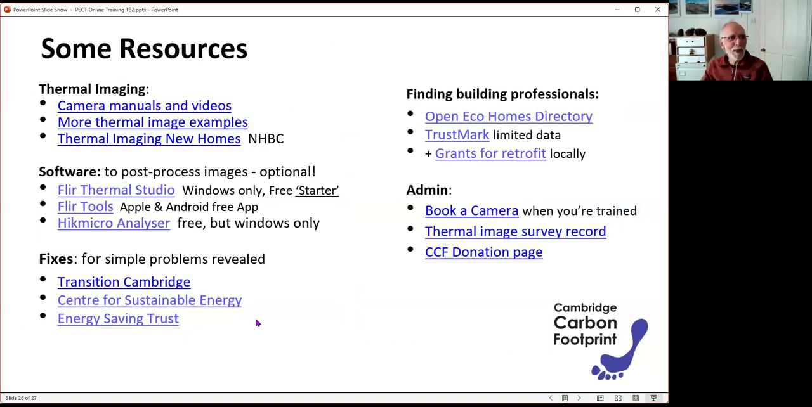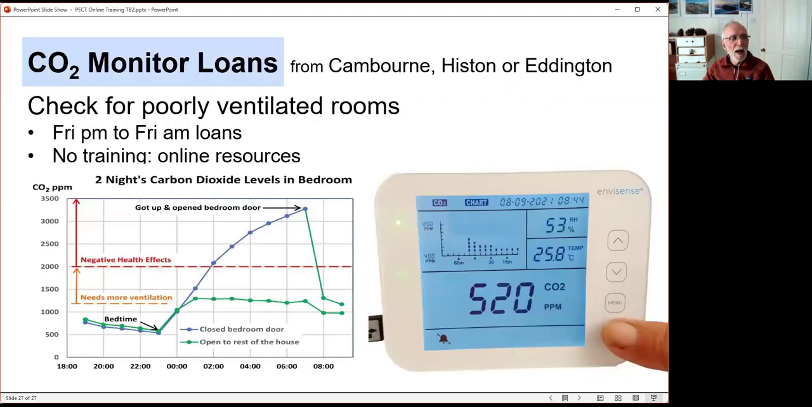And so there's a page of resources which you can look at later. We'll share a PDF or maybe the PowerPoint too of these slides. But with borrowers, we share them the PDF of these slides, and that gives them clickable links.